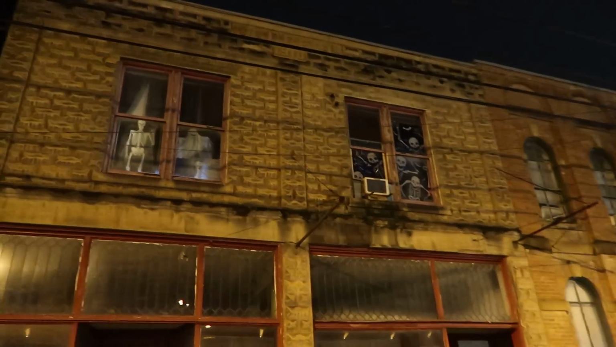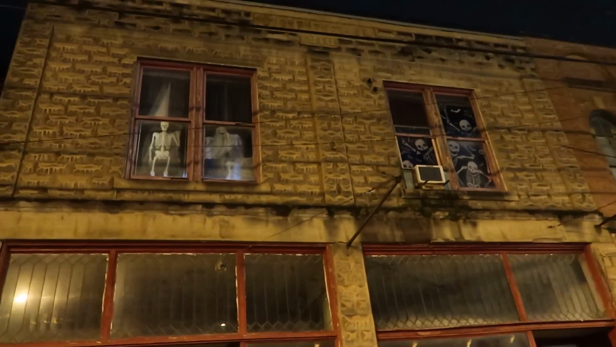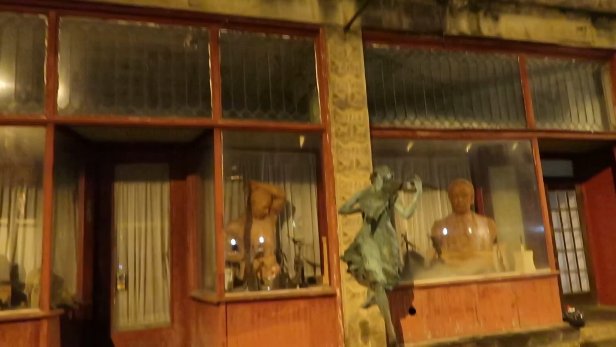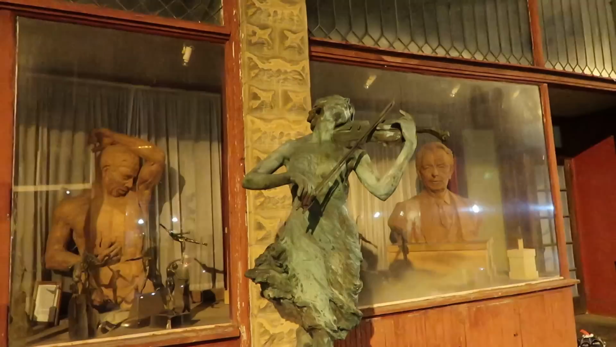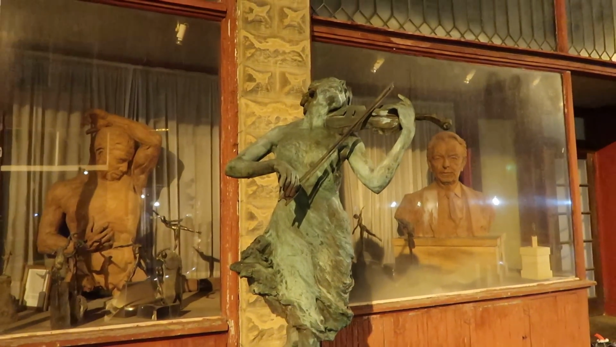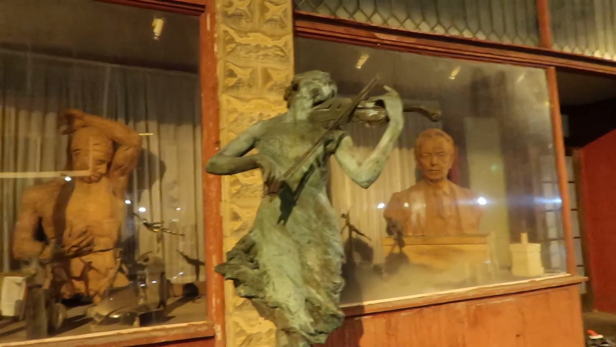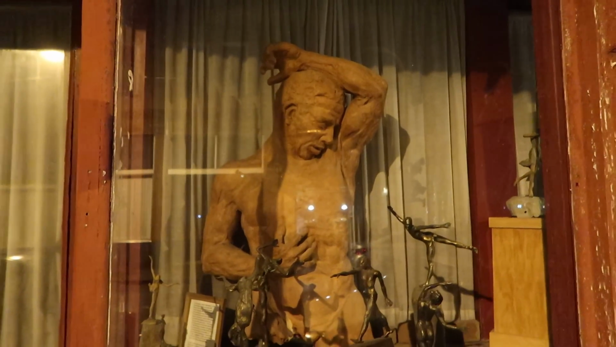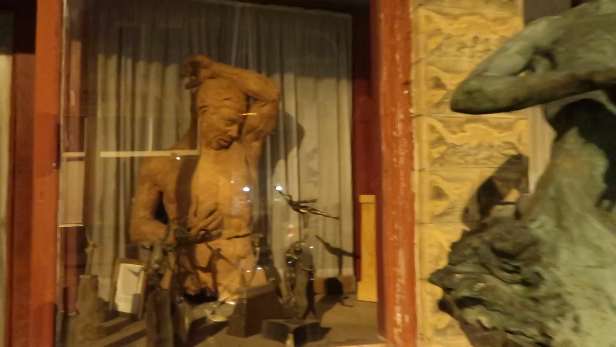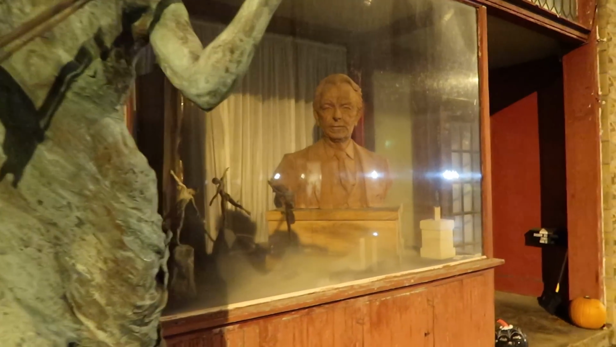Some spooky skeletons and ghosts up there in the window. And some sculptures down here. This woman on the street playing the violin. Some interesting sculptures here in the window.